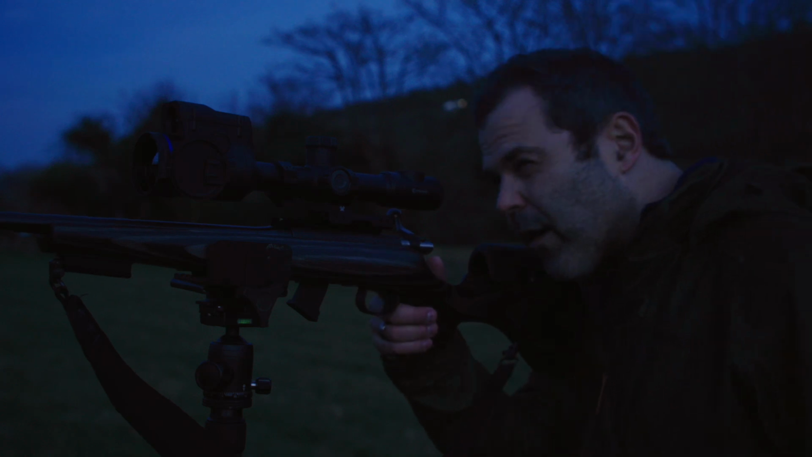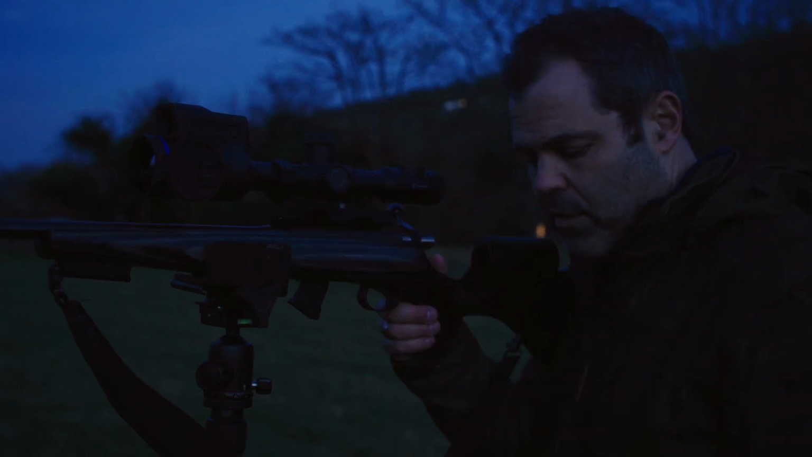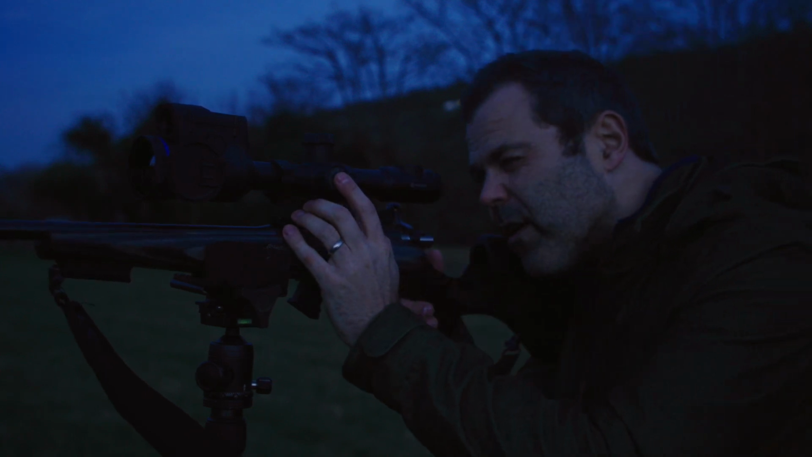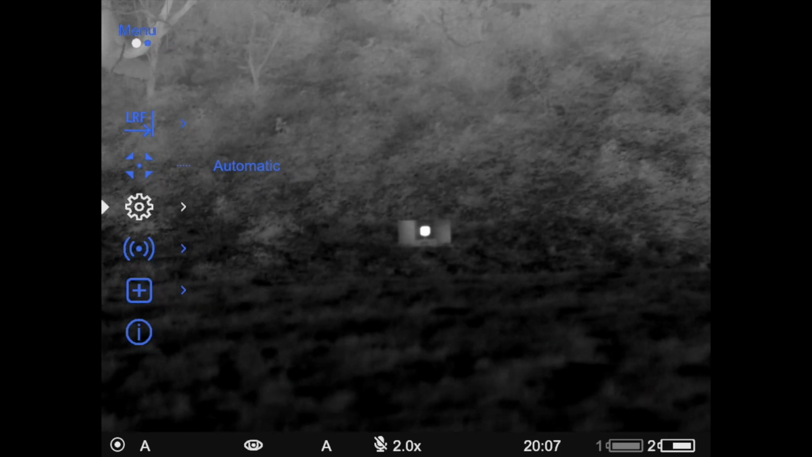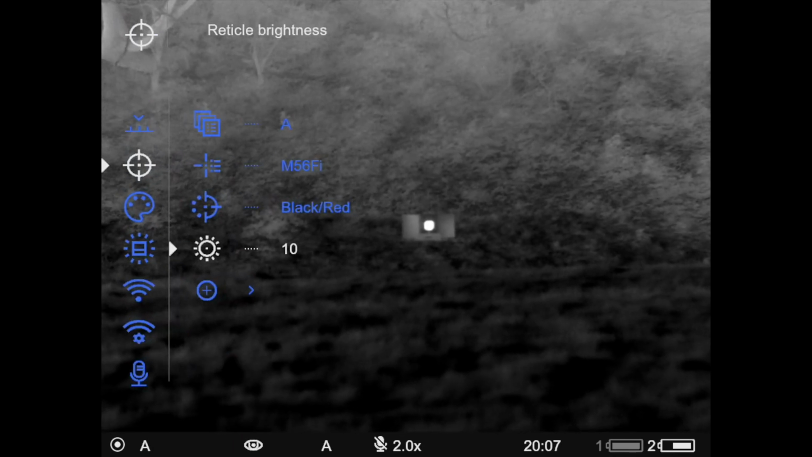Obviously it's getting quite dark now. It's not a problem for zeroing a thermal scope, but I'm just going to use the one-shot zero to get this lined up. Effectively, it's landing at the moment half in the middle of the right-hand board. So let's go to zeroing.